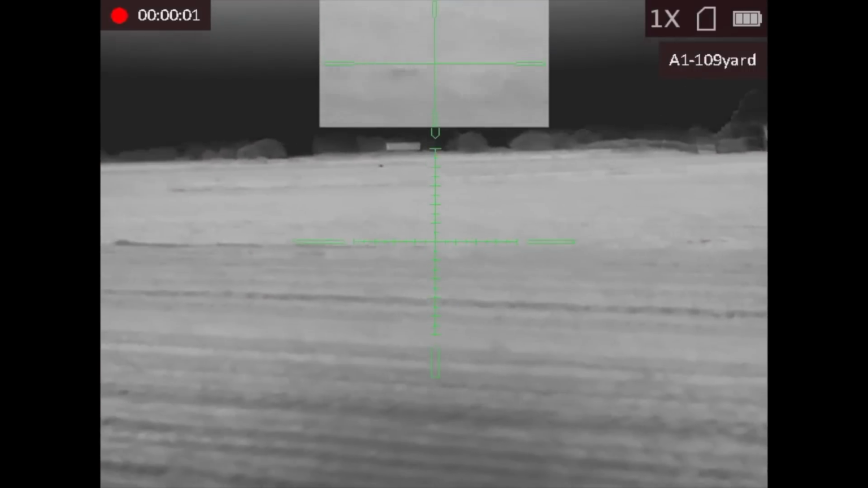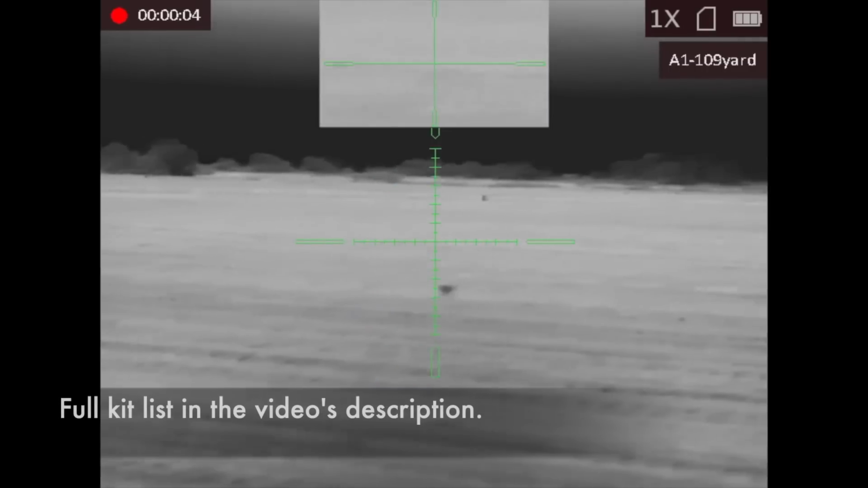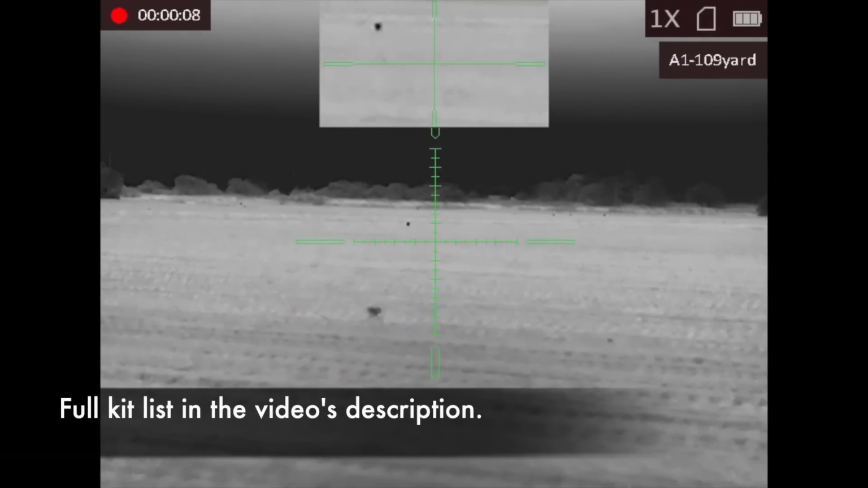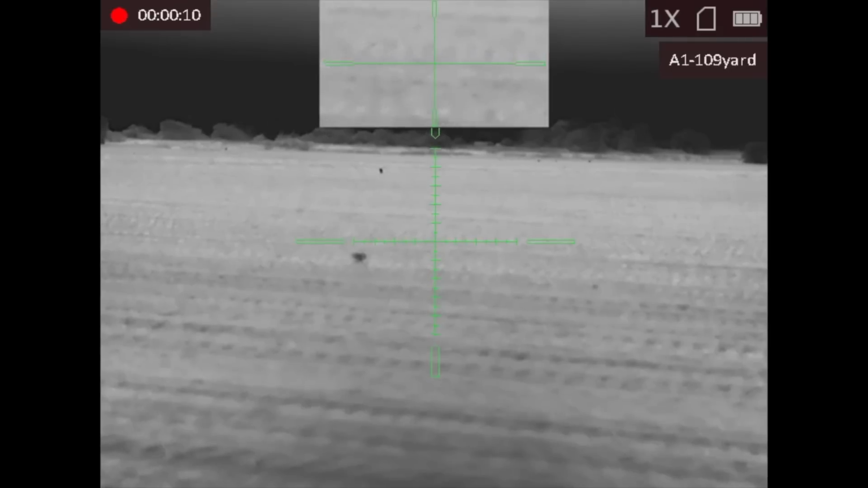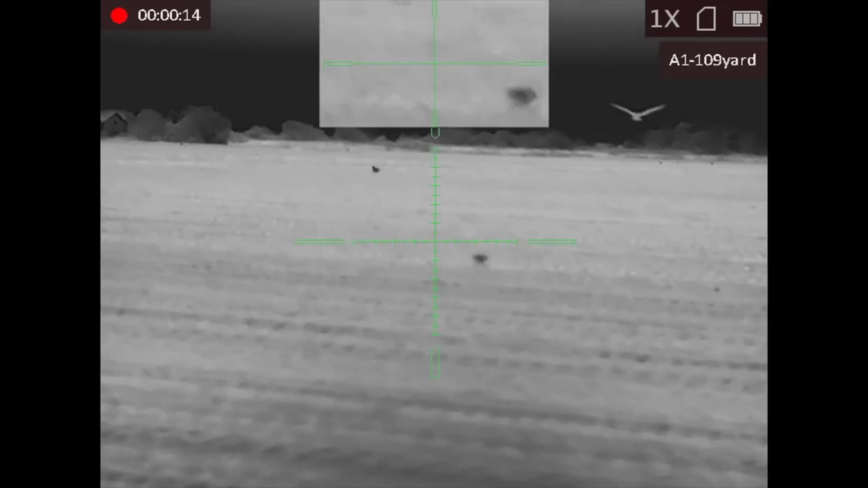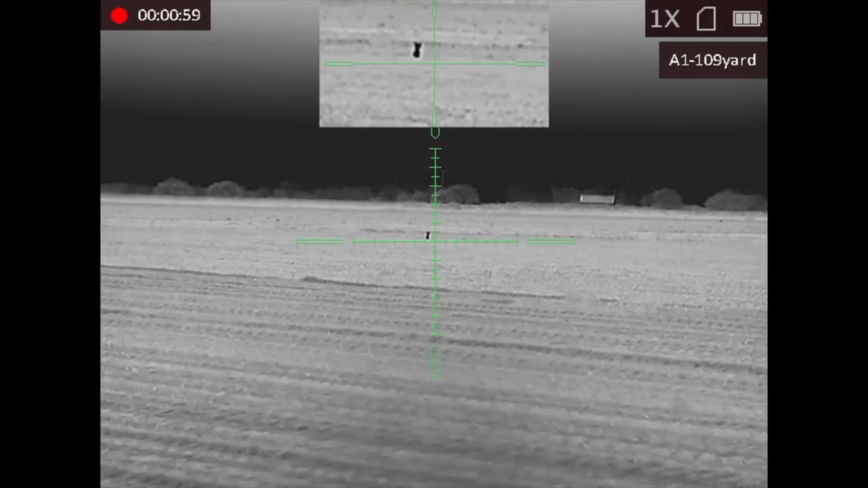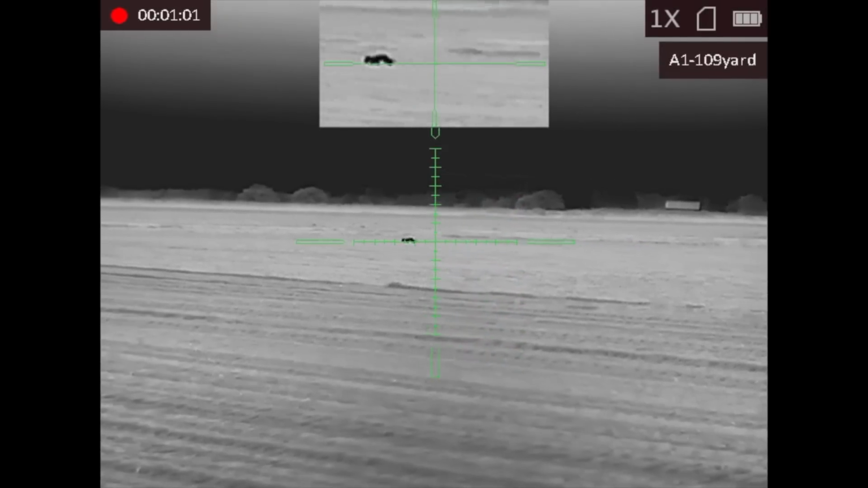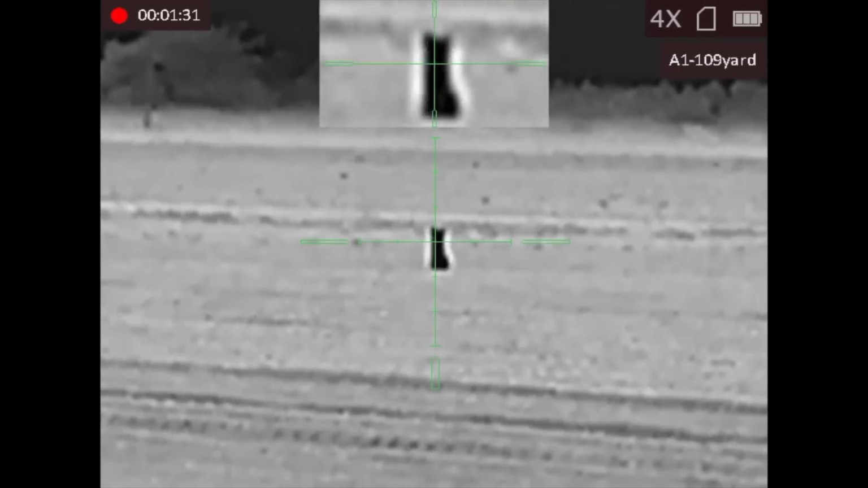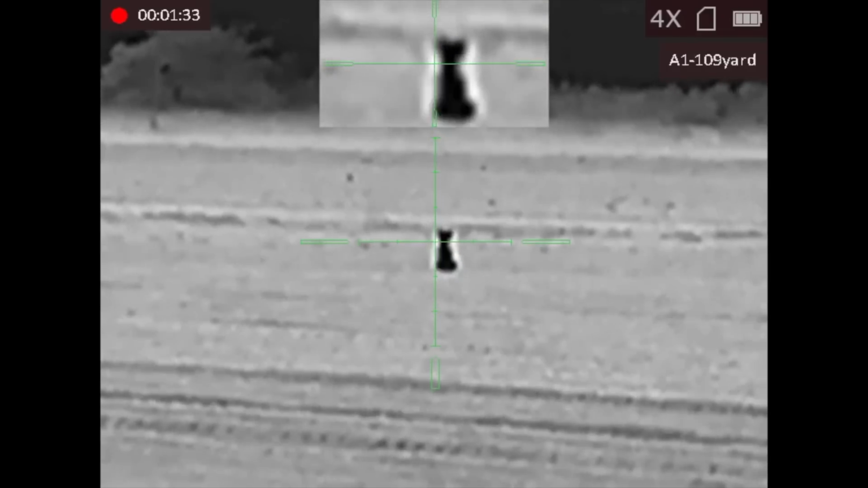Stand number 1, we're around 10 minutes in. We've got the caller about 75 yards in front of our position, and we switch it from rodent to rabbit distress call and successfully call in our first fox. Oh, and this cheeky barn owl. The fox came in, as you can see, from a good distance away, but it's using what very little wind there is and playing it extremely cautiously.